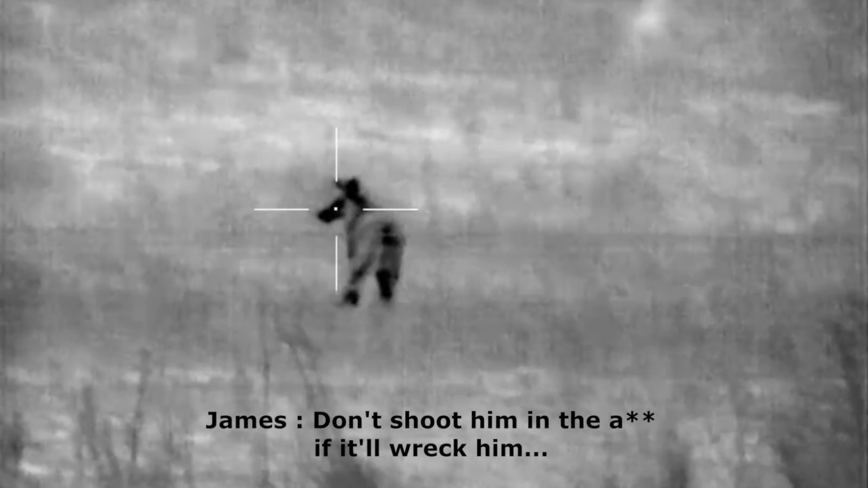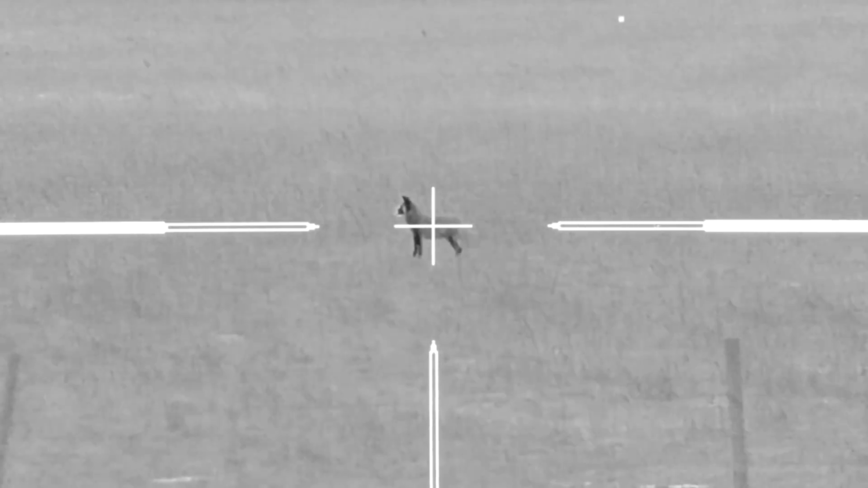Don't shoot him in the ass. It'll wreck him. Just wait for one. Hold on. I got one over here, dude. Hey, that one right there to the left, Keith. Right there. Do it. Right there.